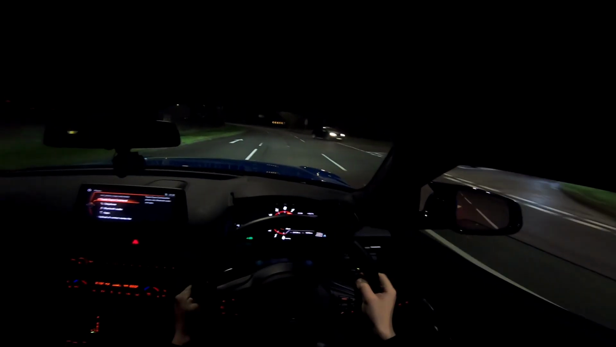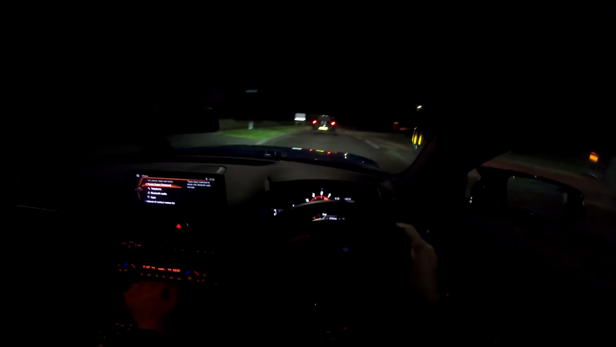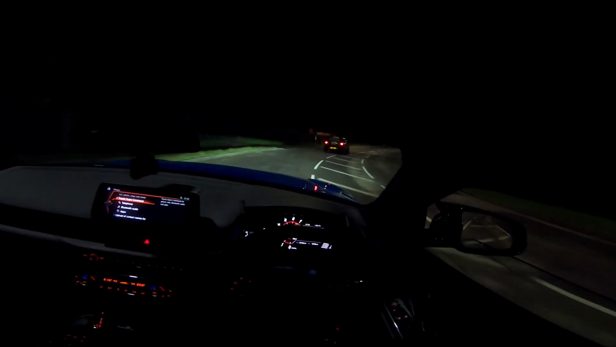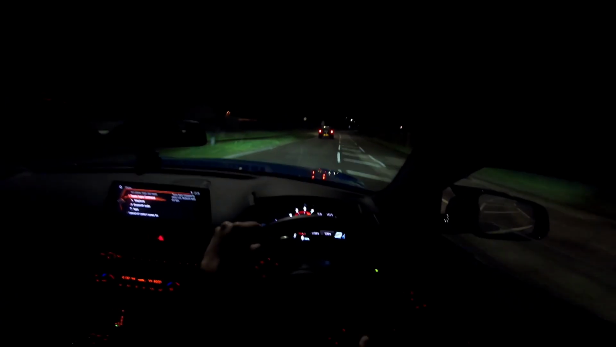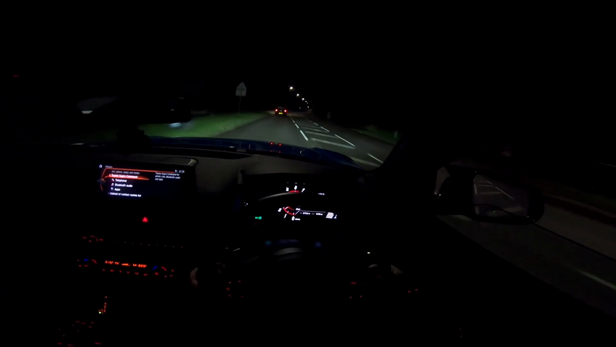Last little run now through the village. Now the exhaust system's sounding really nice through here. You can hear it bellowing.